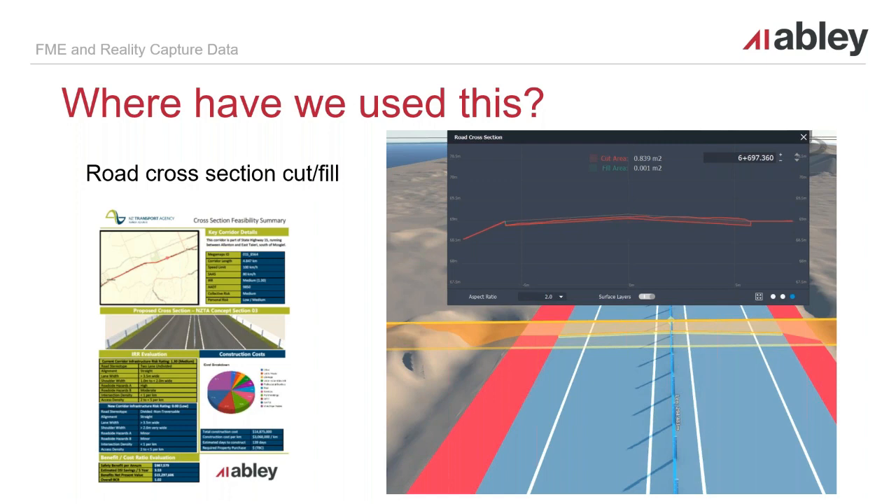And another example of where we've used something like this is designing or costing out road construction. So Waka Kotahi was looking at a tool that they could estimate their costs around constructing new roads, and they just wanted a real ballpark figure. So we were able to take again that HERE data and extract what the cross-section of the road looked like at the current point.